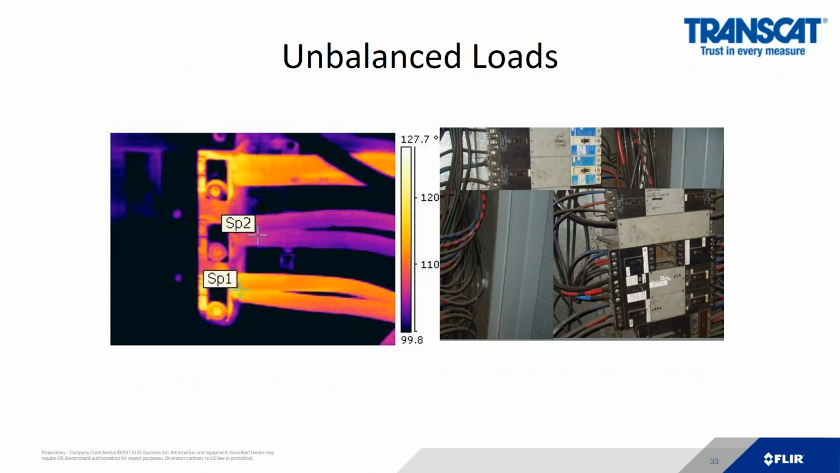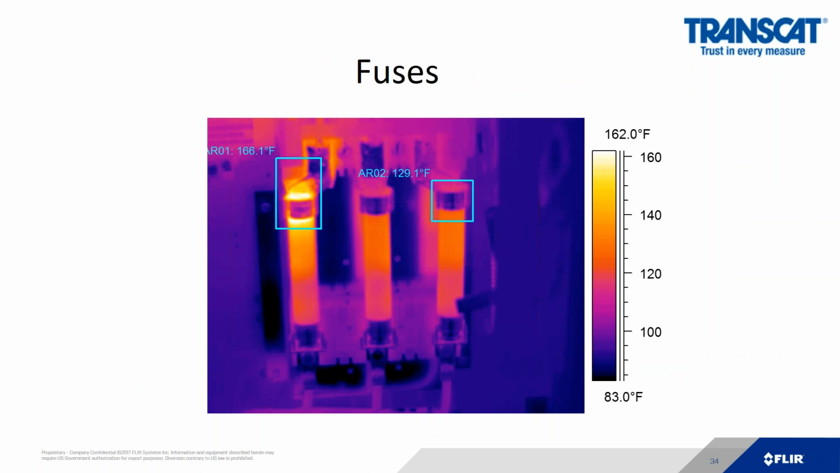Sometimes you can figure out that there's an unbalanced load. Or here with fuses, I can see A phase is 166 and B phase is 129. So that is a 37-degree temperature rise. Depending on the criticality of your system, you may choose to fix it now or determine that I can run this for a little while longer, get the parts in, and then fix it at my convenience.